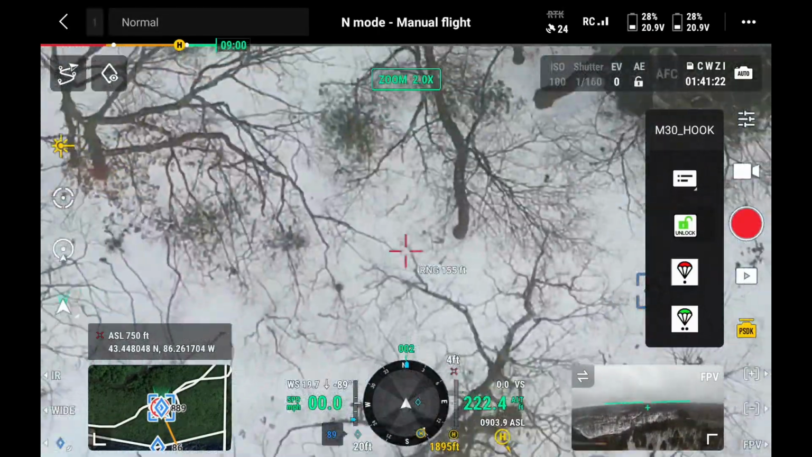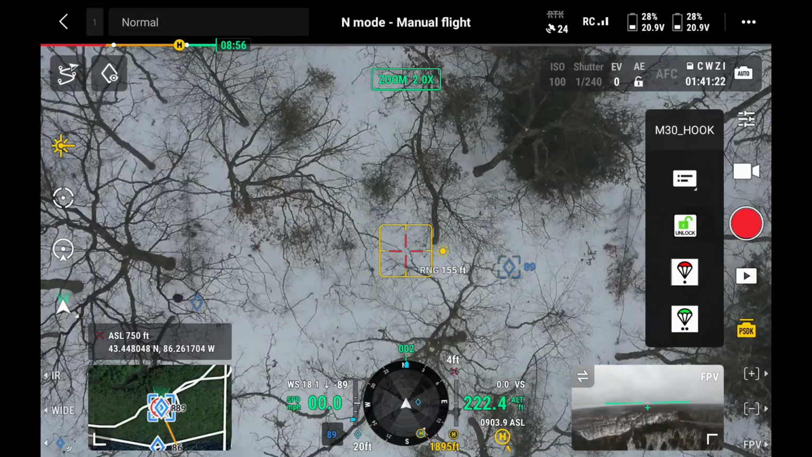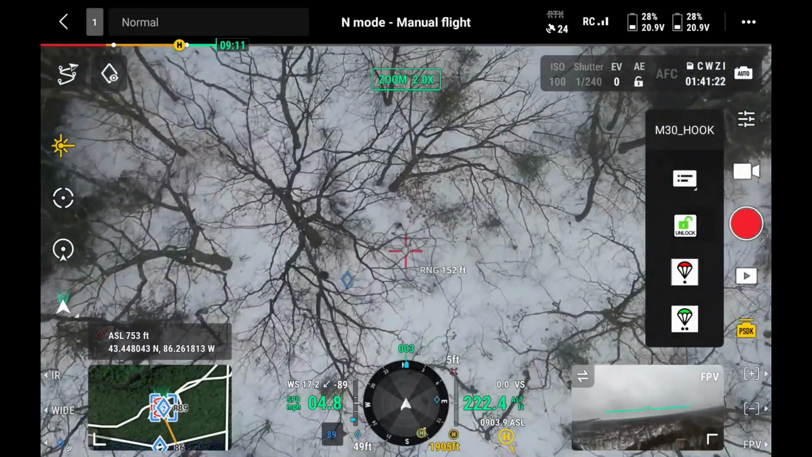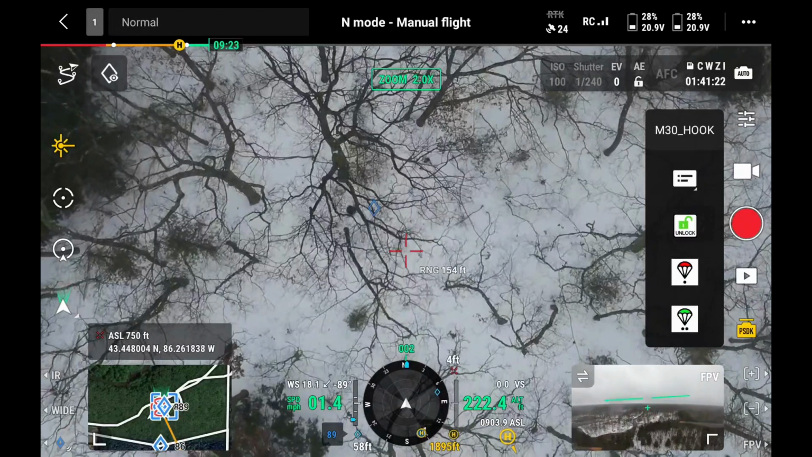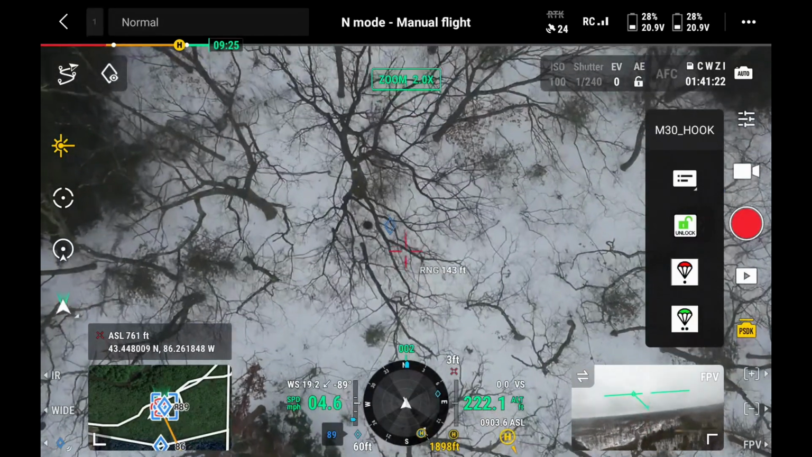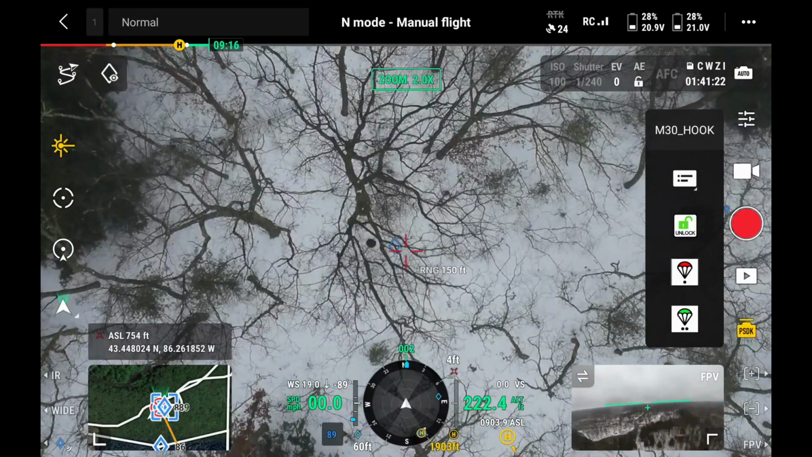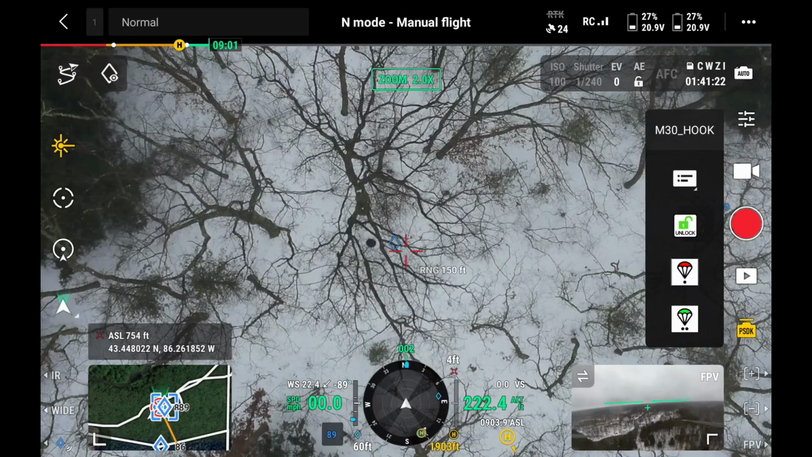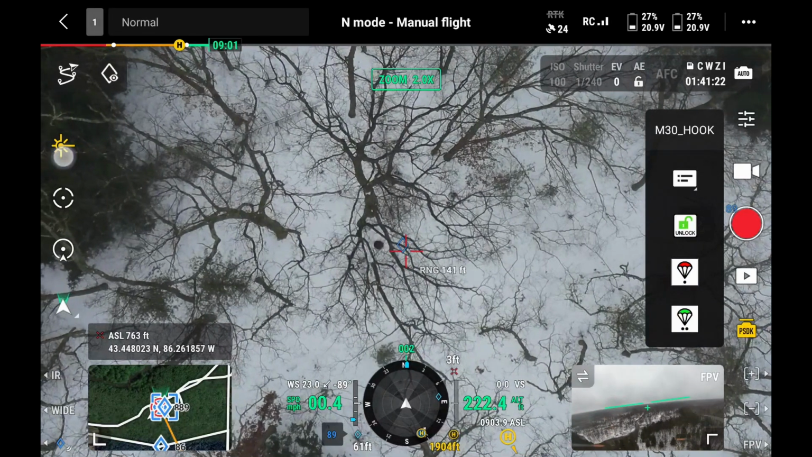Oh, it looks like it. I don't know. Well, there he is. Well, that's way over there. Yeah, see, you know where he's at now. See the waypoint there? Right underneath that big tree. Doing a lot of nothing. It looks like he's still curled up.